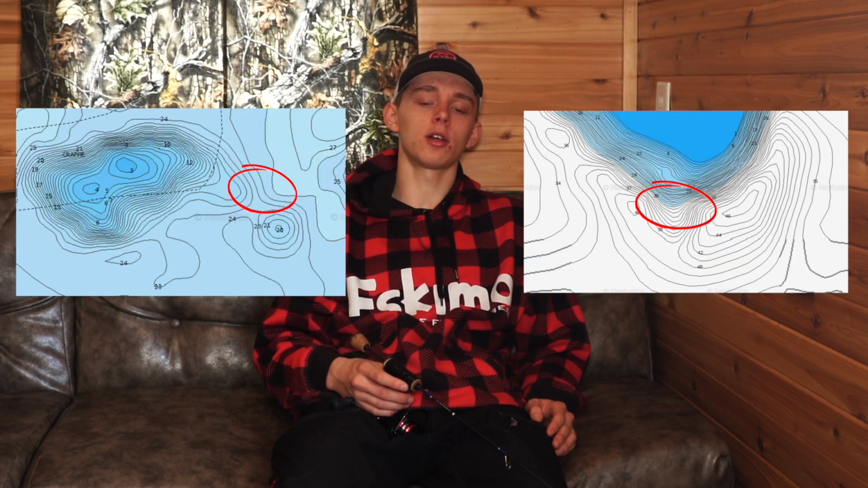What I'm looking for when I'm doing that all-day sit, from morning to evening bite, is a steep break, maybe a saddle, something of that sort, that goes quick to a basin. When I'm doing this all-day sit, I'm sitting in the basin just right on the edge of where it starts to break.